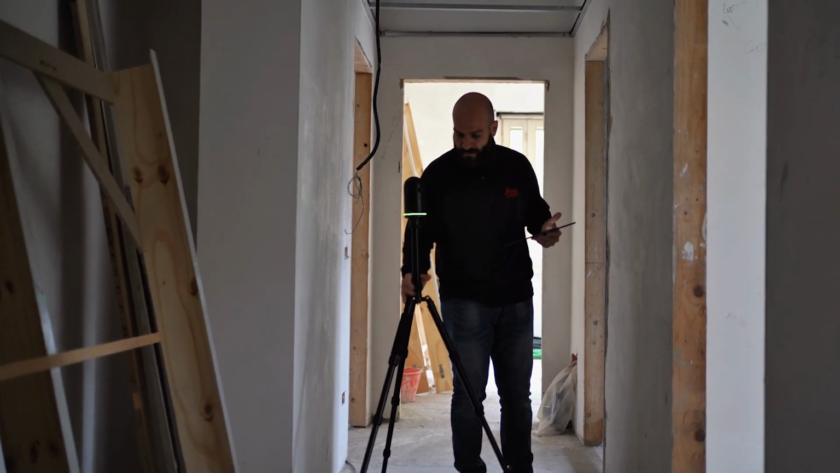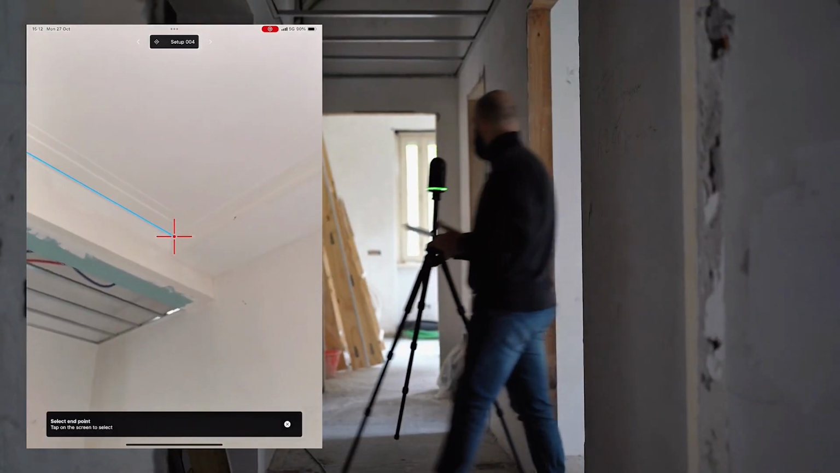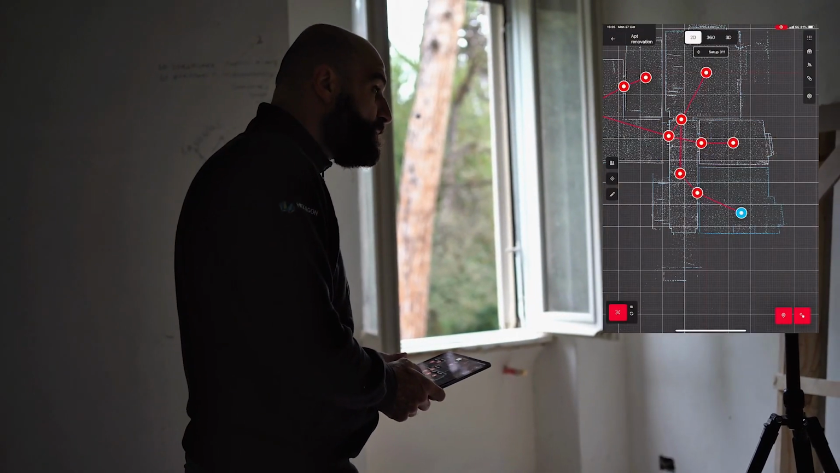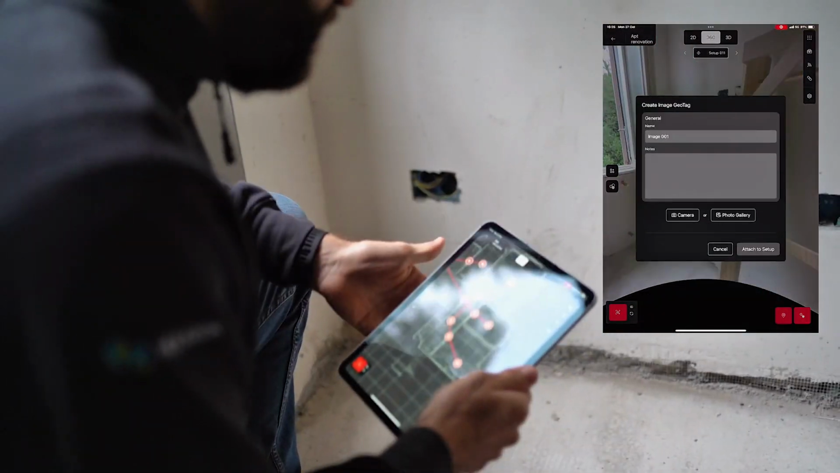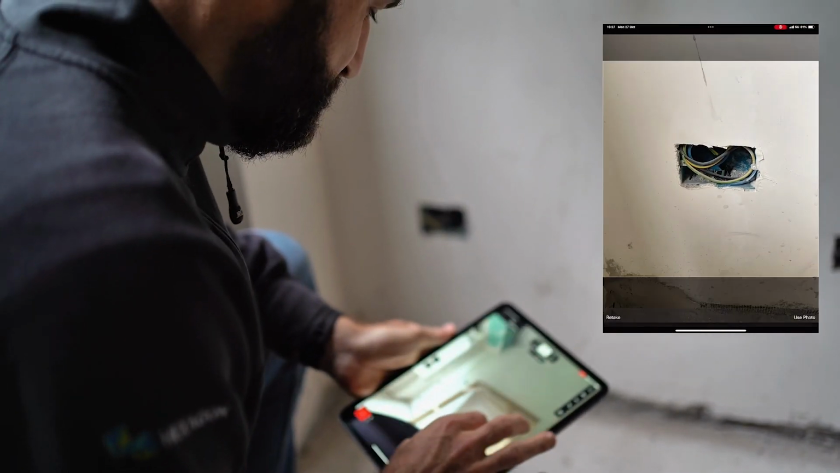FIELD 360 allows you to take measurements directly in the field, distances, angles, and areas. You can enhance your scans by adding geotags, photos, videos, and notes to document site conditions and add observations.